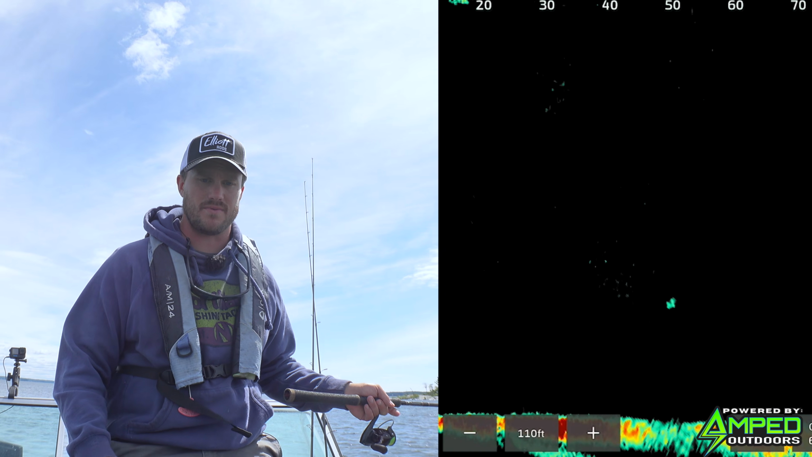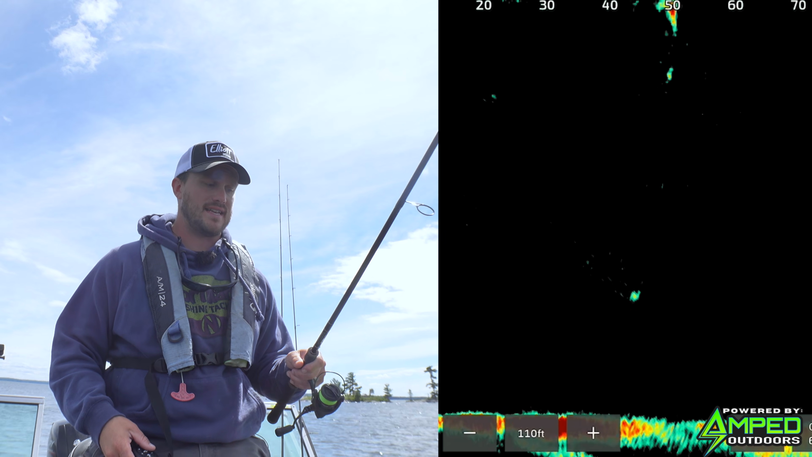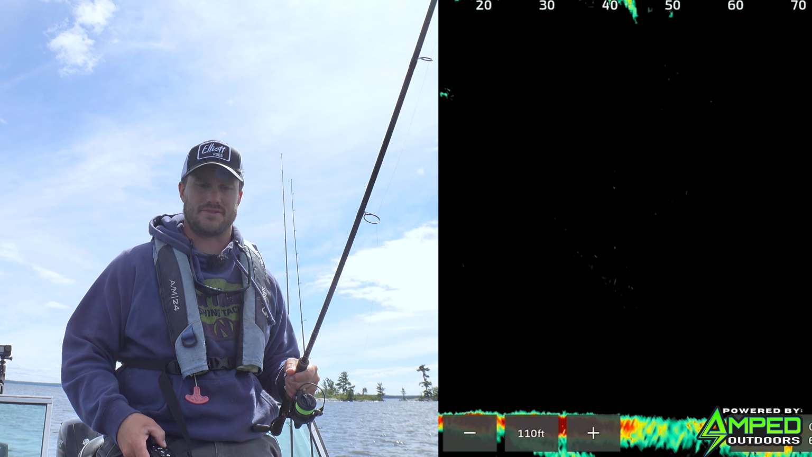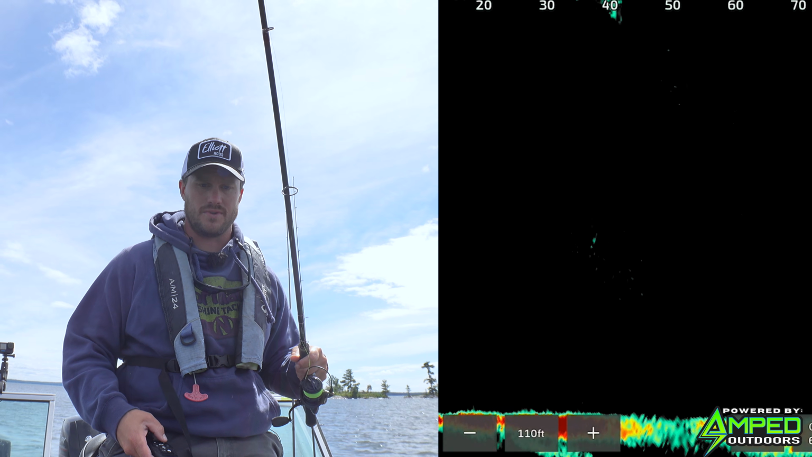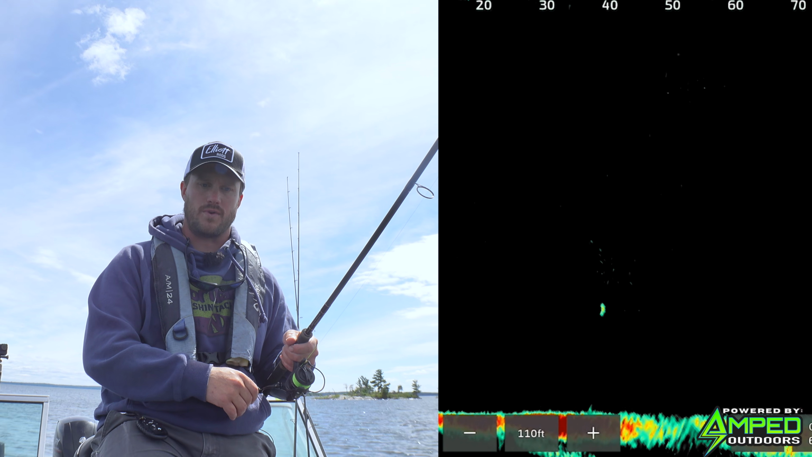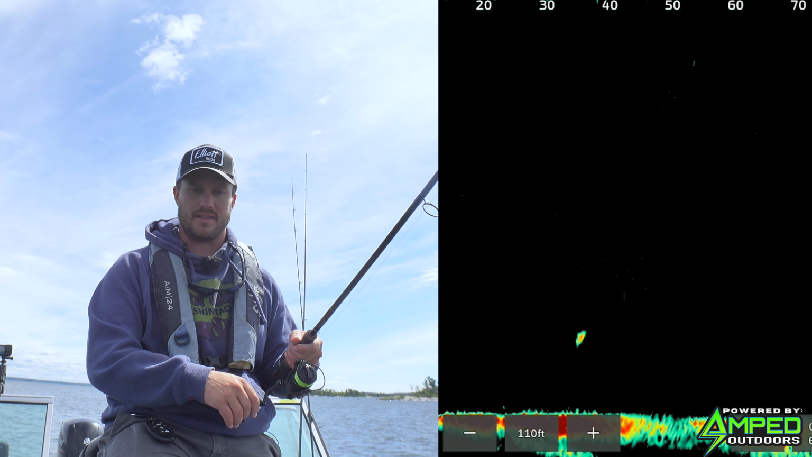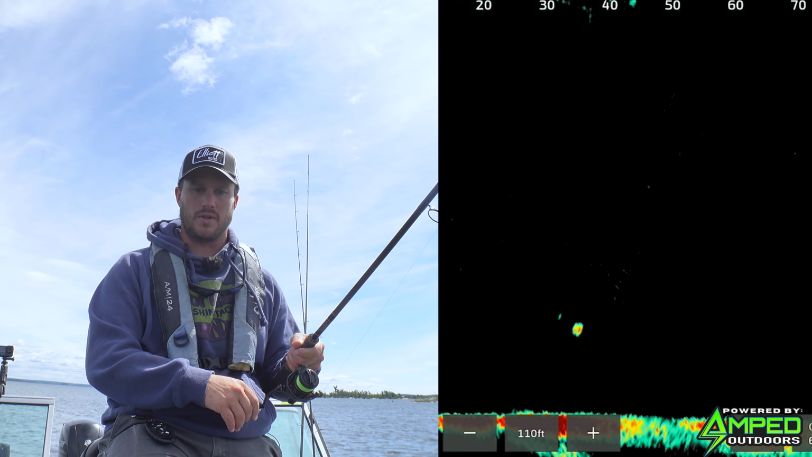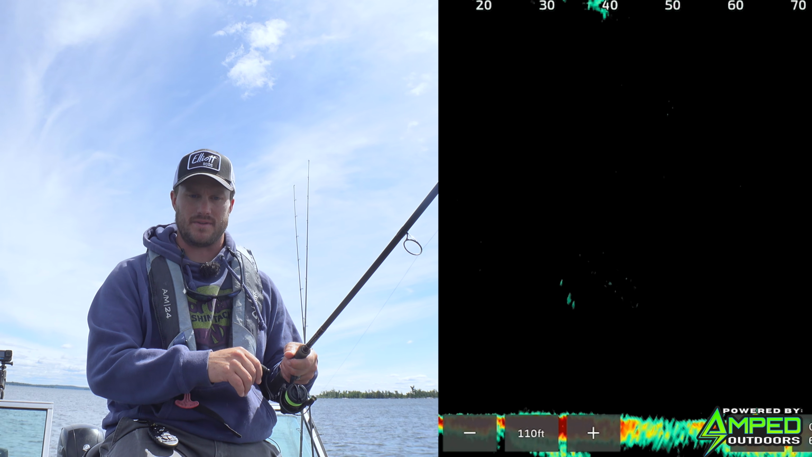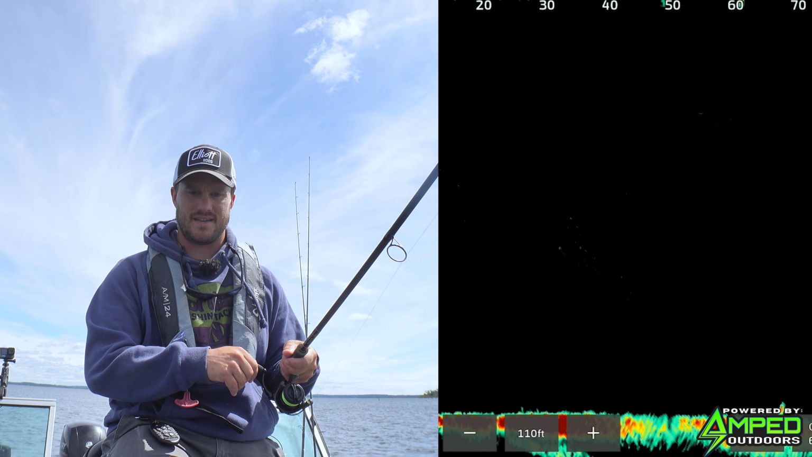I do see another one here. Try to cast out at that guy. And so this 7'2" medium heavy, I'll throw it a lot on a 2000 size reel. This one is the Carbon X2 2000, but I will throw it on a 3000 size. That's what I want to start doing a little more of, honestly, just because I really like being able to spool out line very quickly if I make a bad cast and I want to get it back in. This guy's coming up a little bit. Come on, see if he'll keep chasing.